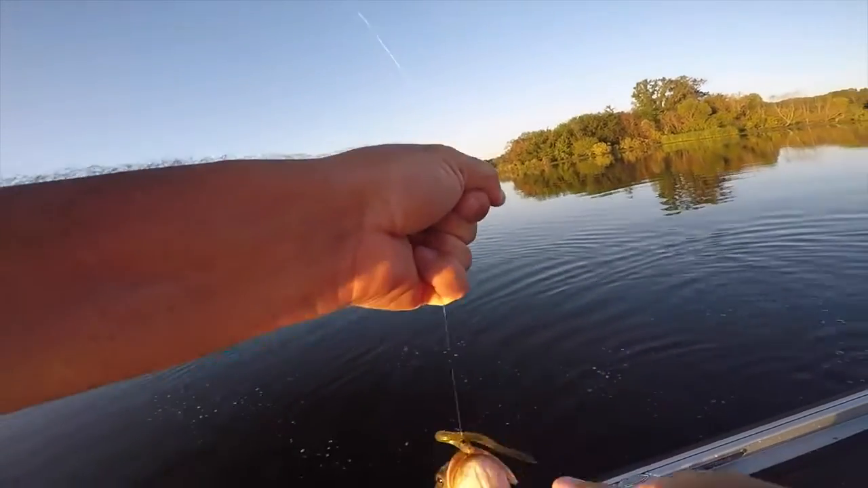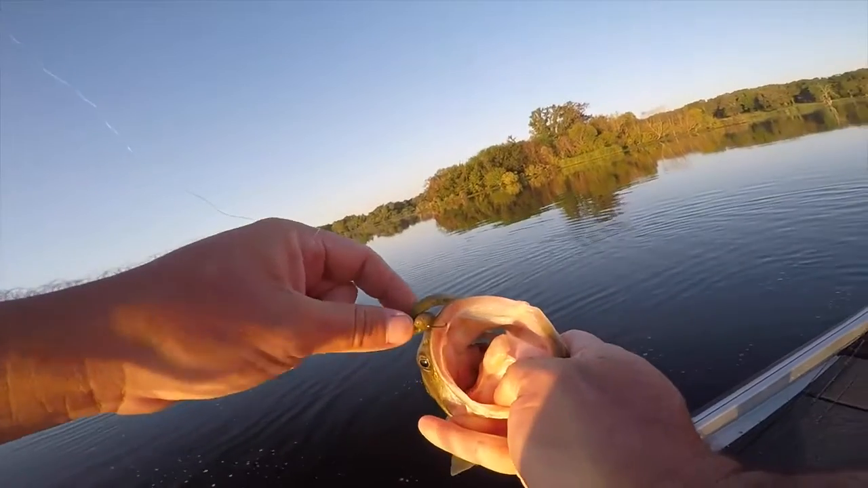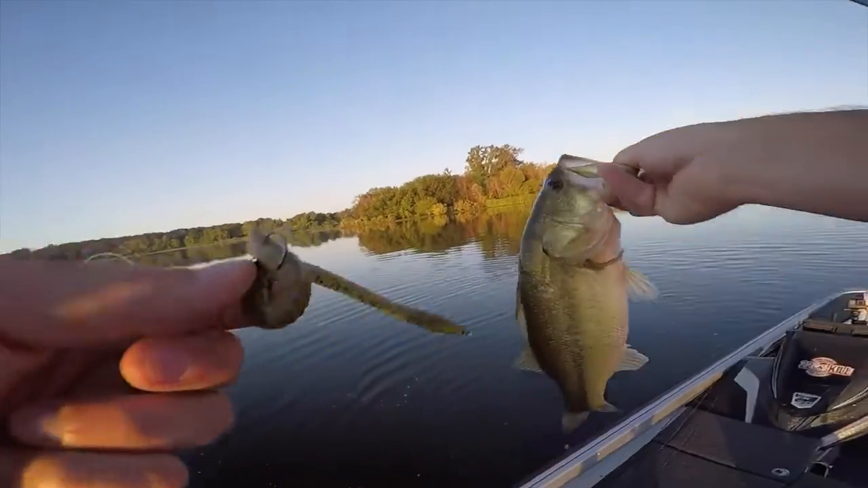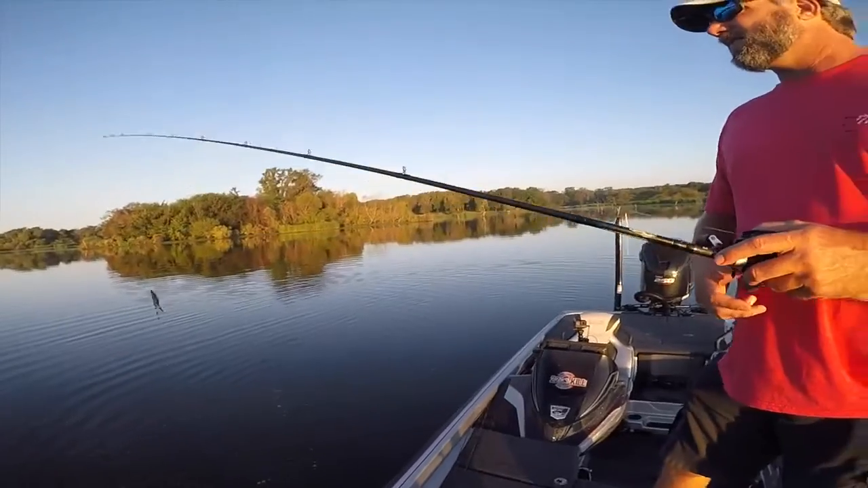I will say the last few times I've been coming out here. I don't know what you're talking about, dude. Look at that. It's barely in the lip. Look at that. Just a cute little sucker. But you know what? I caught one before you did, chump.